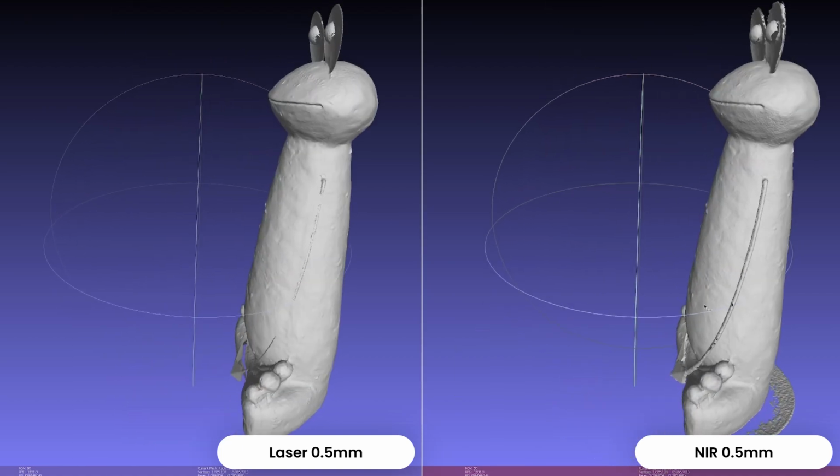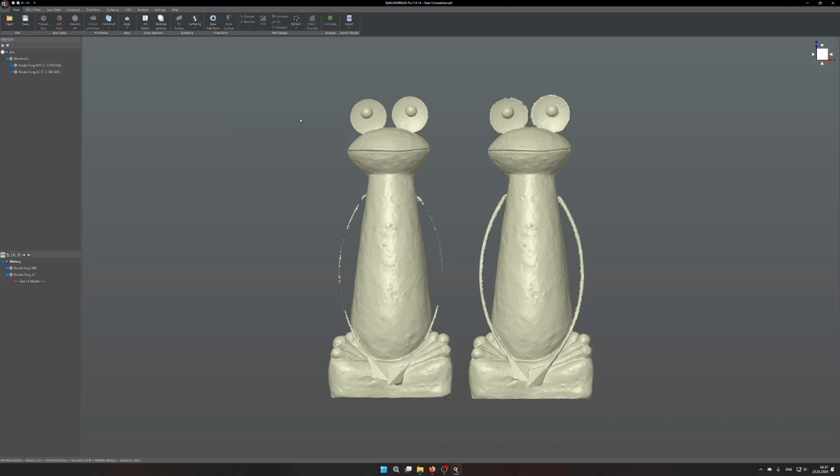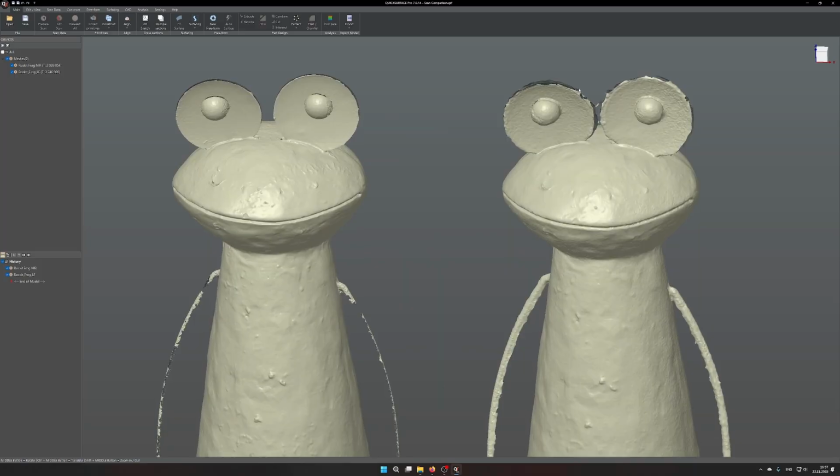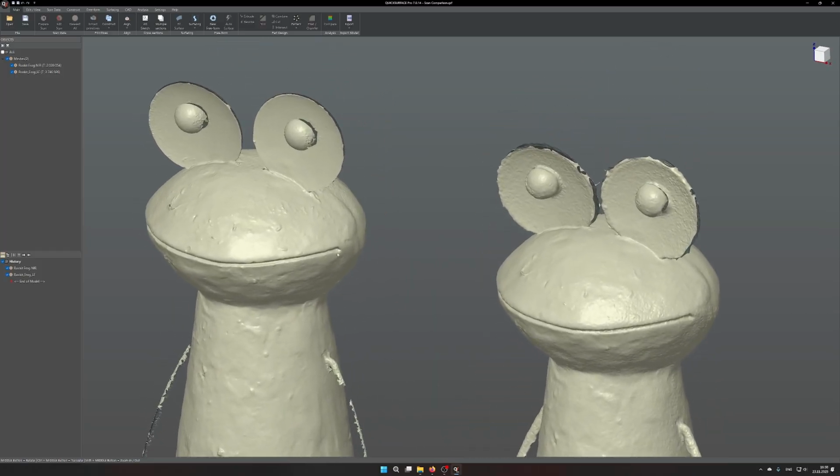So this was the first section of the comparison. Okay, so now we are in Quicksurface. It's basically the same setup with the comparison of the two scans. This is just for your opinion, what you think is a better presentation of the scan comparison. Because here in Quicksurface, I guess they are linked together, like on the left you have the laser scan, and on the right you have the NIR scan.